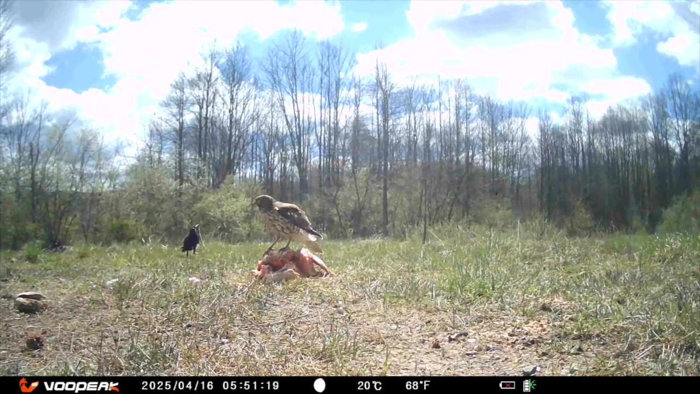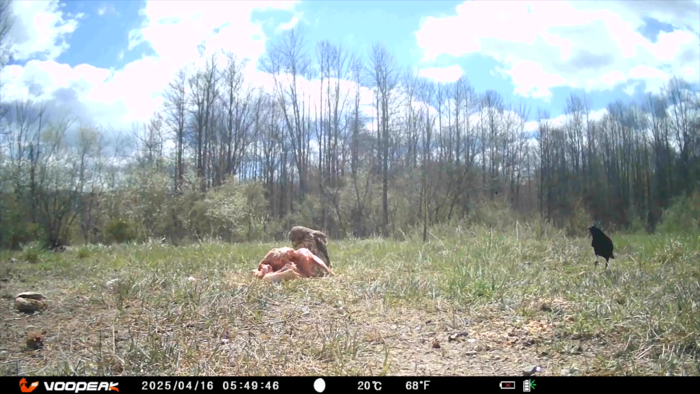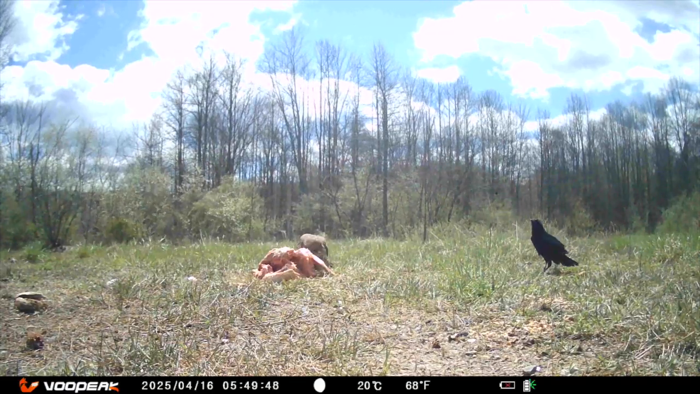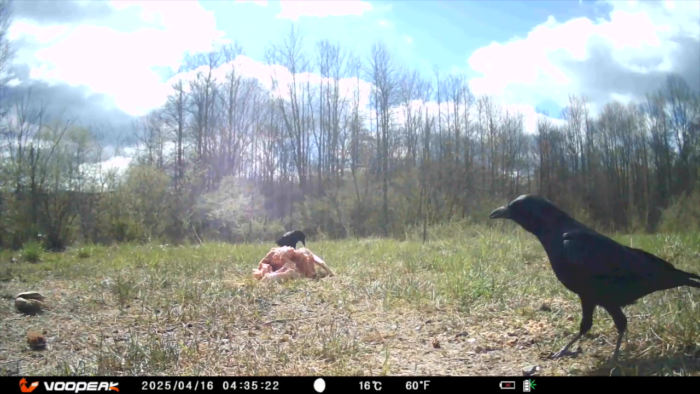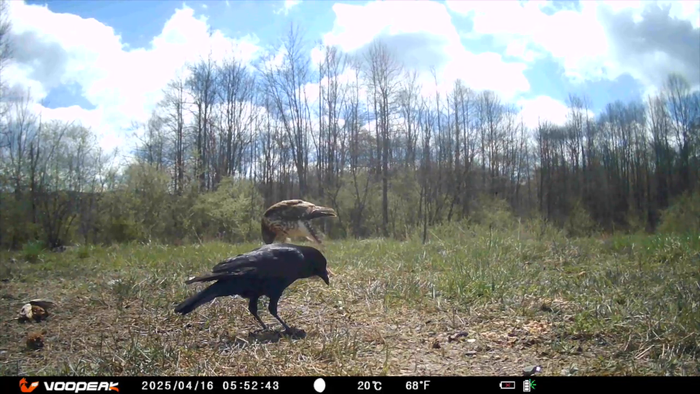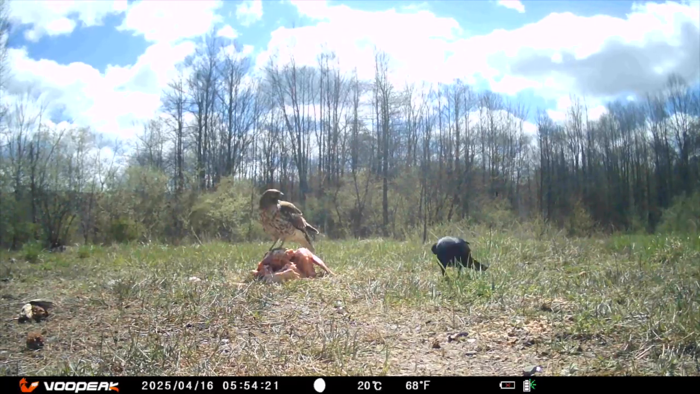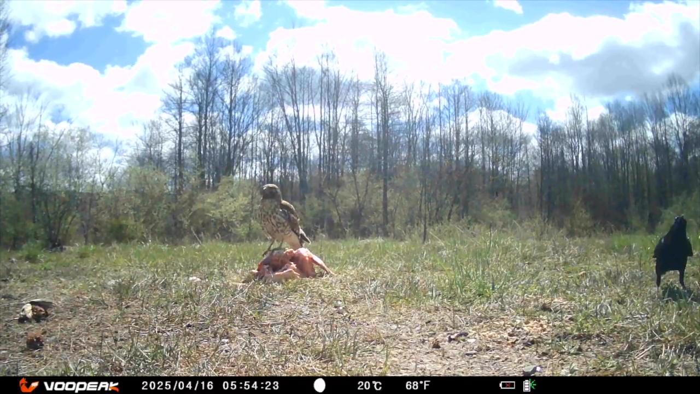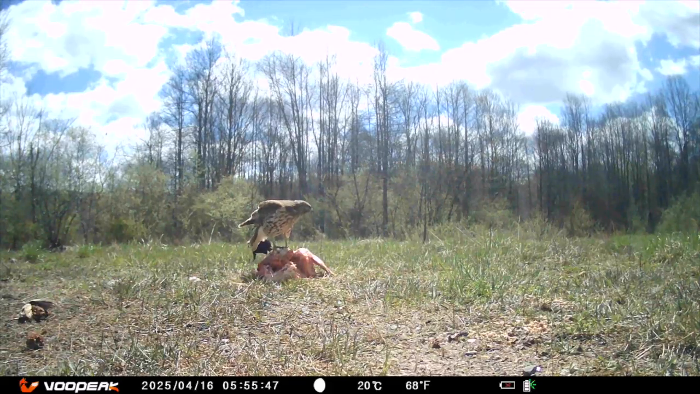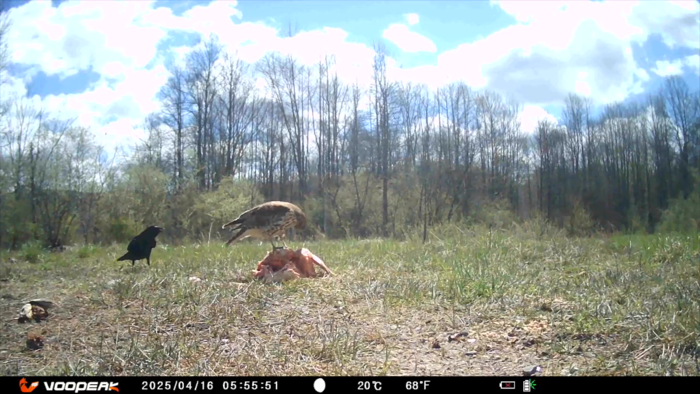Hawks are both hunters and scavengers. While they're known for hunting live prey, hawks, especially in harsh conditions, will scavenge dead animals or steal food from other birds. Survival comes first. Well, I wonder if the raven and the hawk understand each other, because I believe the raven is about to tell the hawk something.